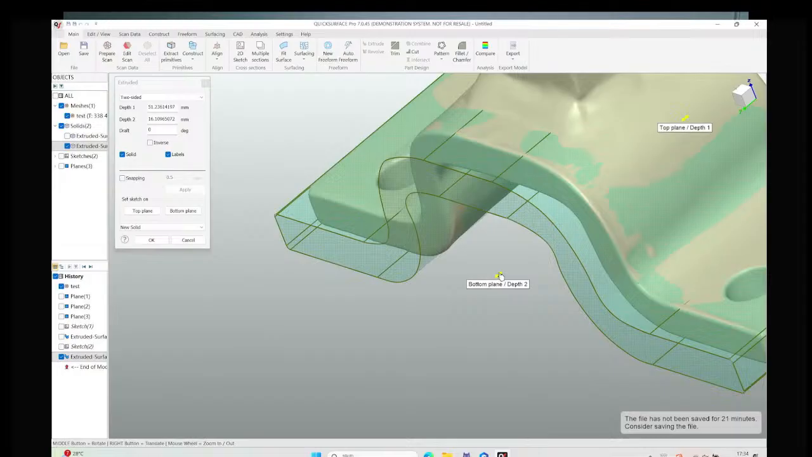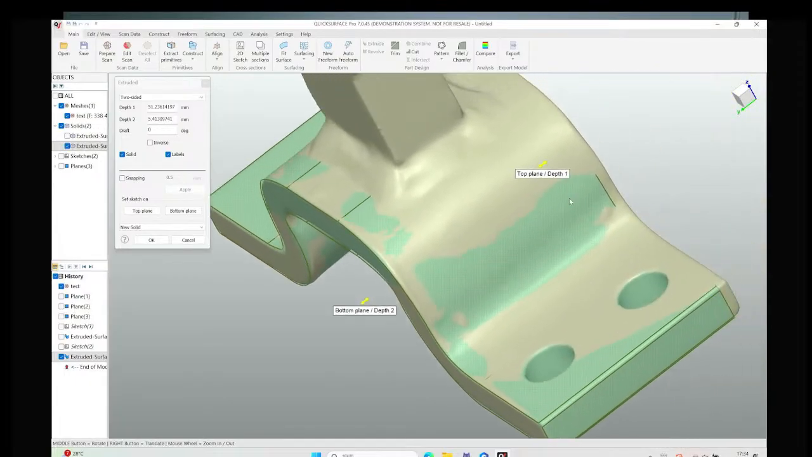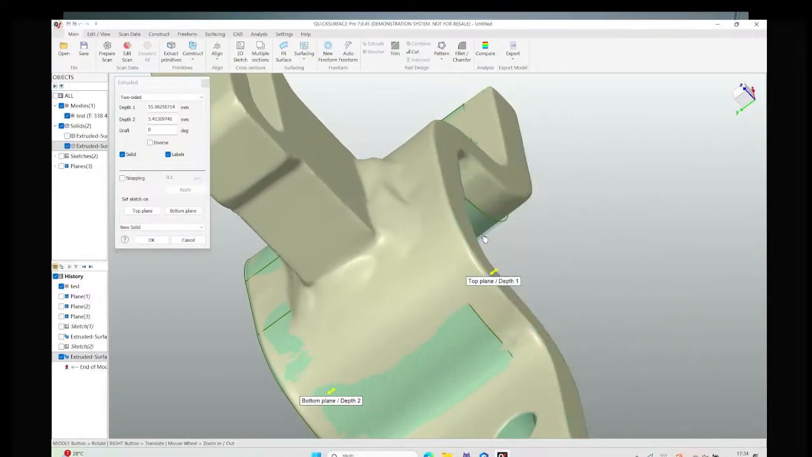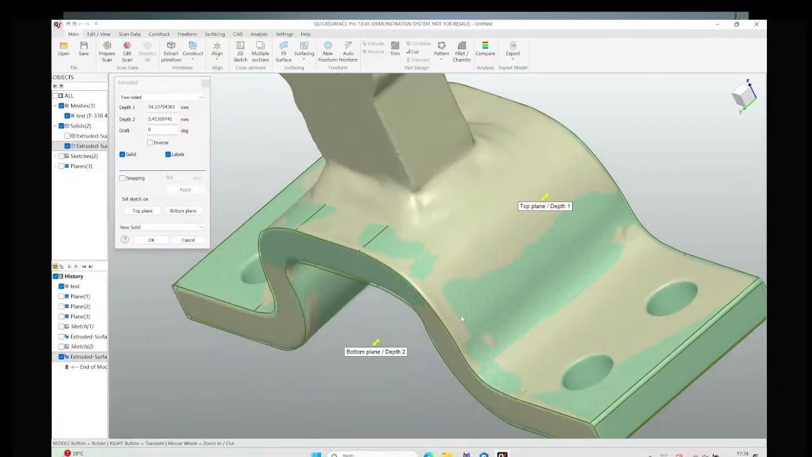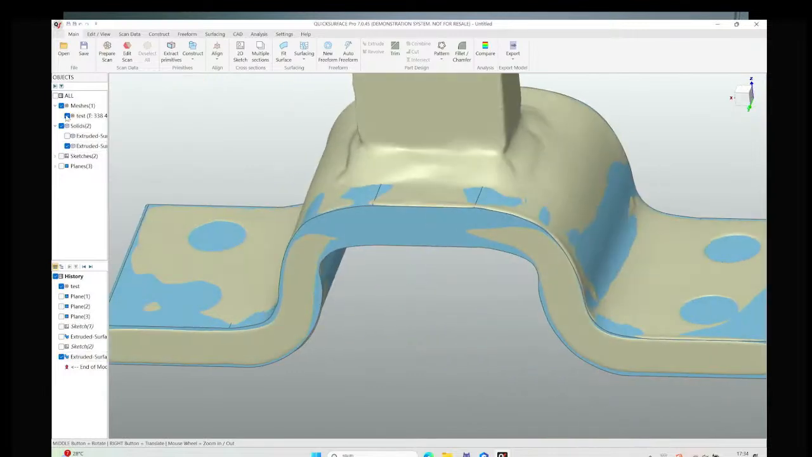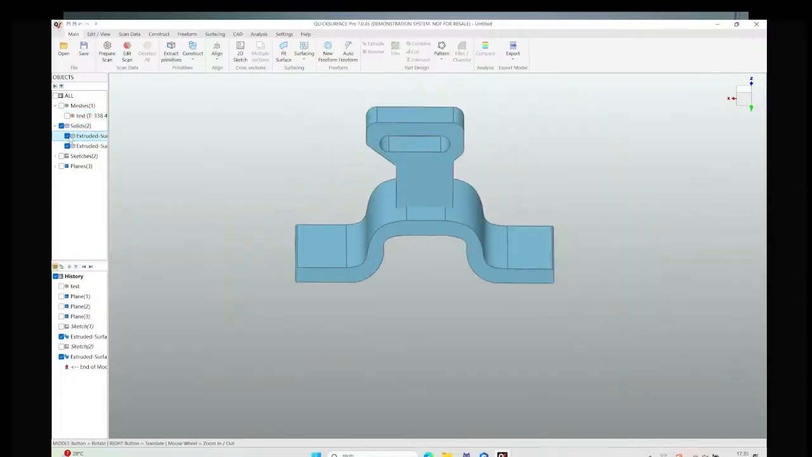Okay, we need to use the Control key and snap it onto the actual model surface. Snap at the other side again. It will be okay. So we finished the bottom part, but we observed the industrial part.